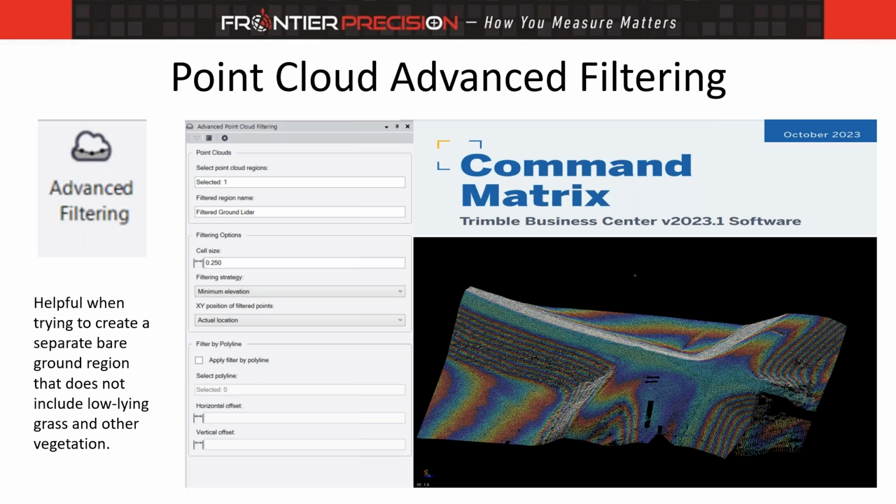Another tool that I would recommend using here that's relatively new is called advanced filtering. This is going to allow us to get down to that bare earth, or the lowest points in the point cloud, allowing us to really eliminate the grass and other vegetation that there might be. Here's a quick snippet of what that tool looks like, where you input a point cloud and filter out and get the minimum elevations. It's dividing up the point cloud into a series of cells and grabbing the minimum elevation point, and a little snippet of what the resulting point cloud looks like after that. So we really shaved away a lot of that low-lying vegetation and other objects above the ground.